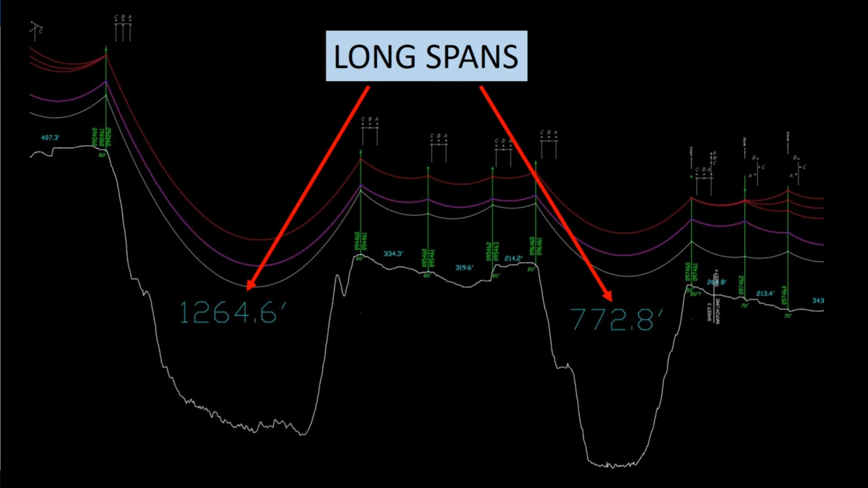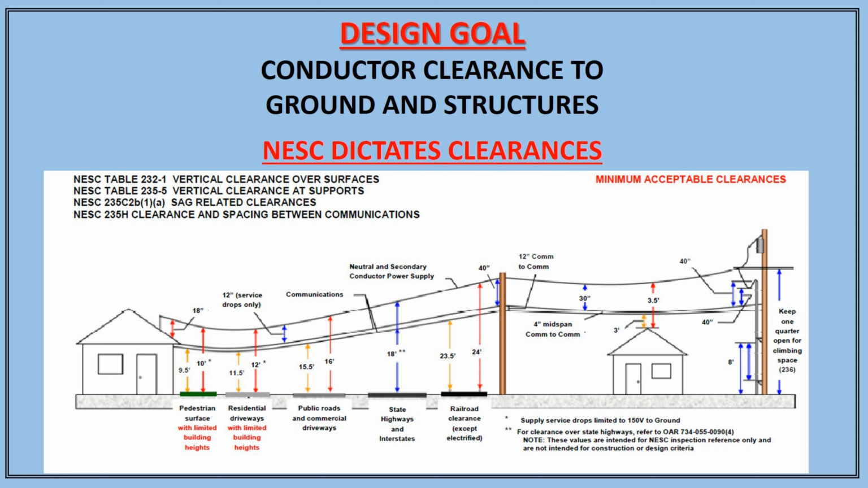At 1,264 feet and 772 feet, the long valley crossings through the Tumwater Valley are particularly challenging because we want our conductors to always stay up under all weather conditions that might be seen. In designing these projects, the goal is to ensure that the conductor clearance to ground and other structures always meets the minimum distances as specified by the National Electric Safety Code.